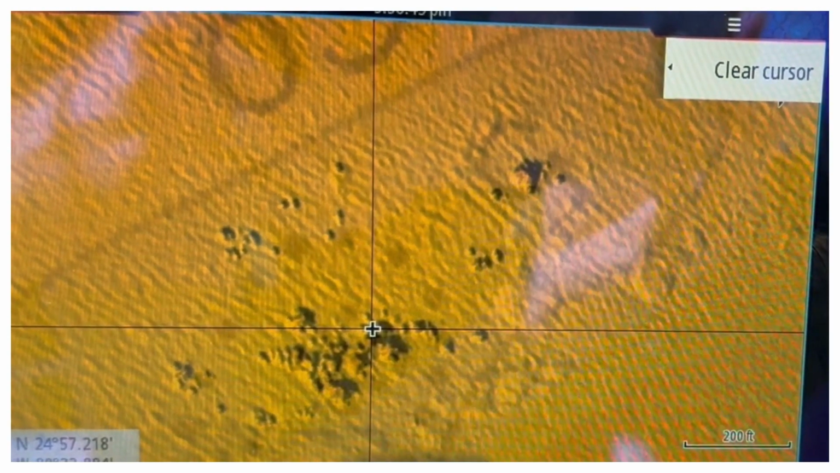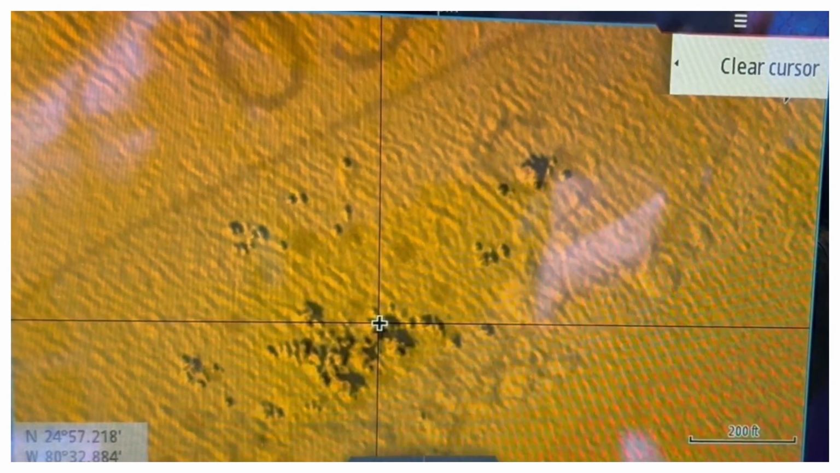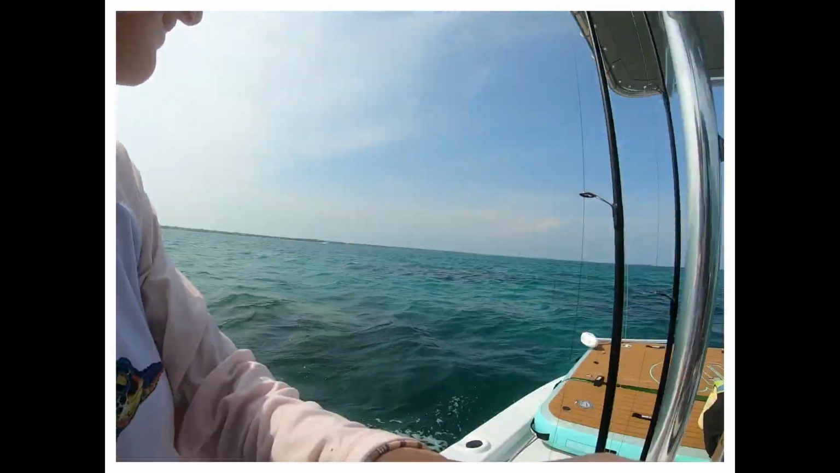Guys, here's another area that is not marked on us. We found it last week with the charts. I mean, this is amazing. I had no idea this was here.